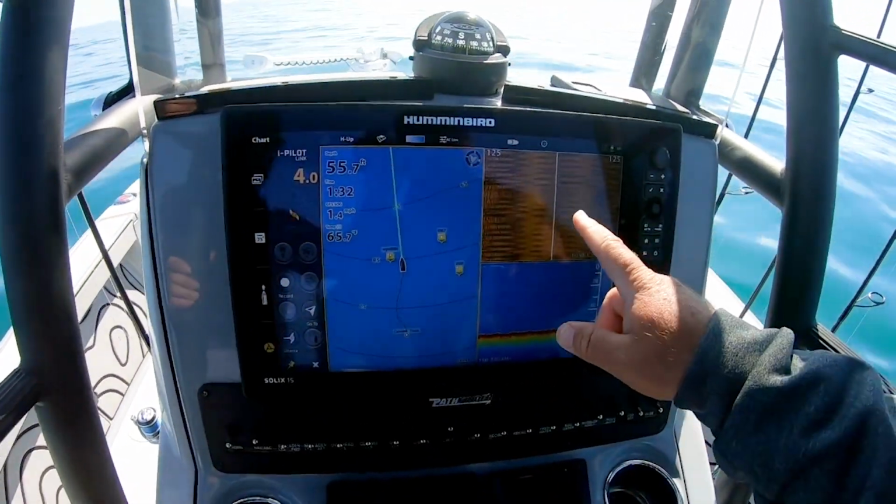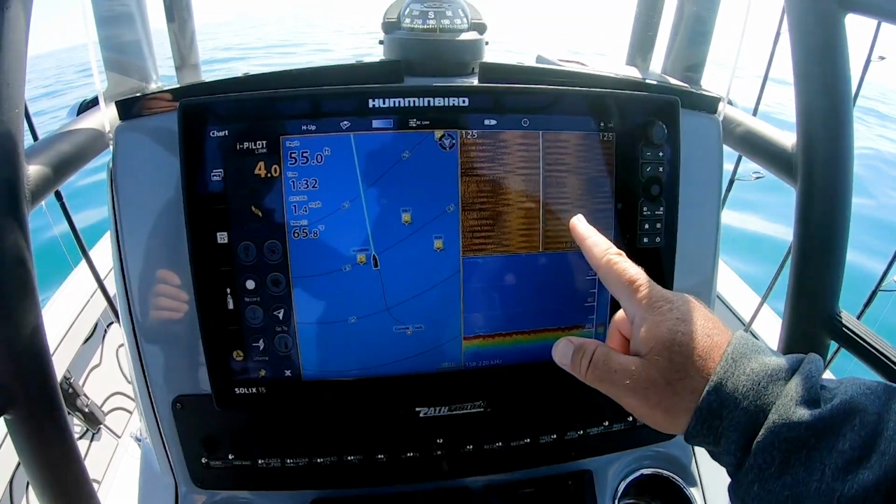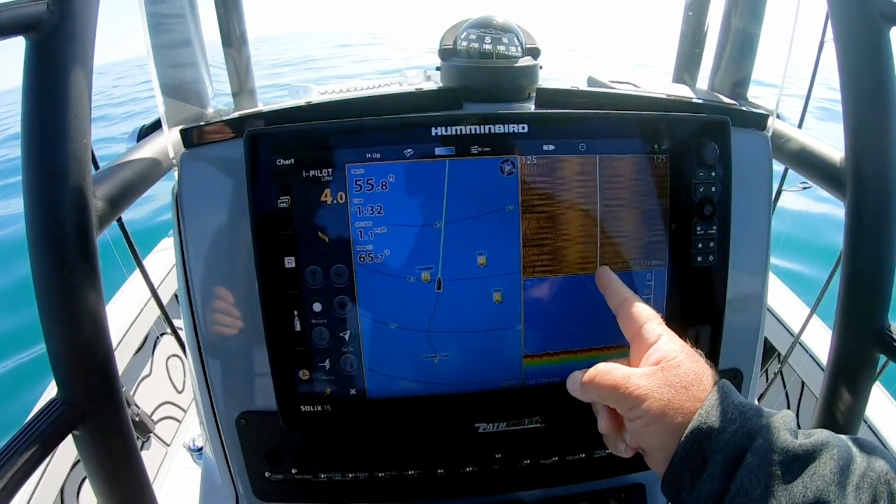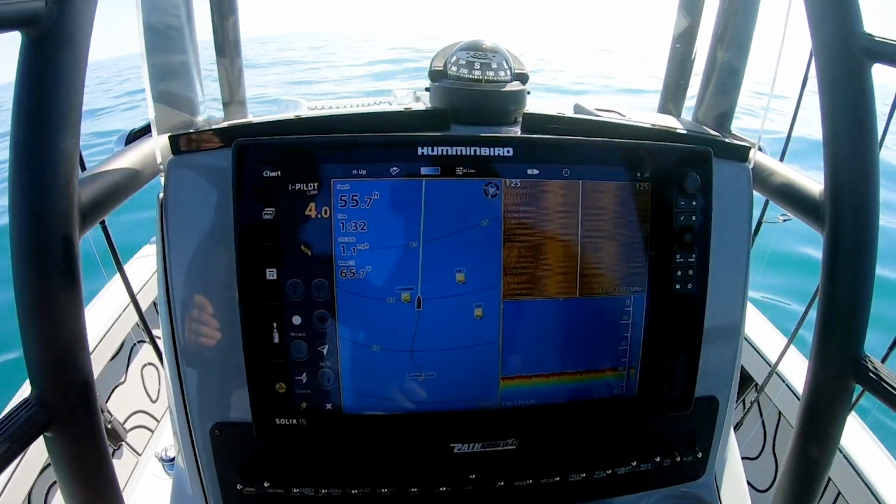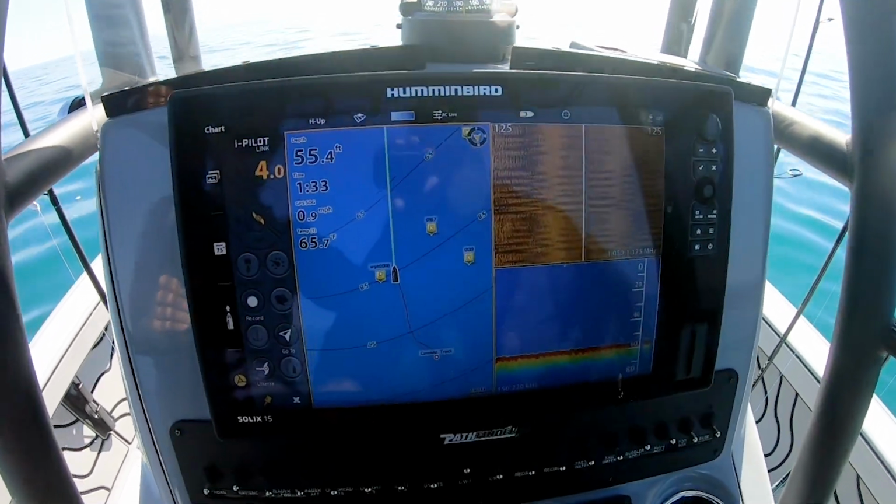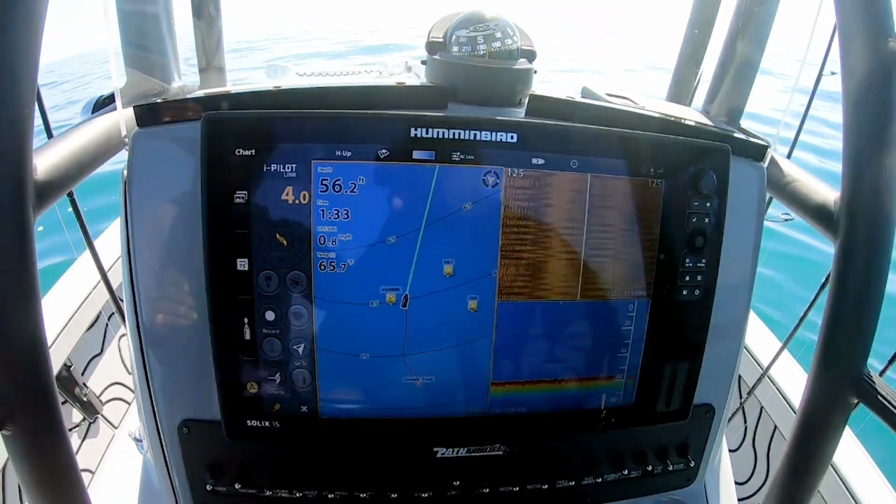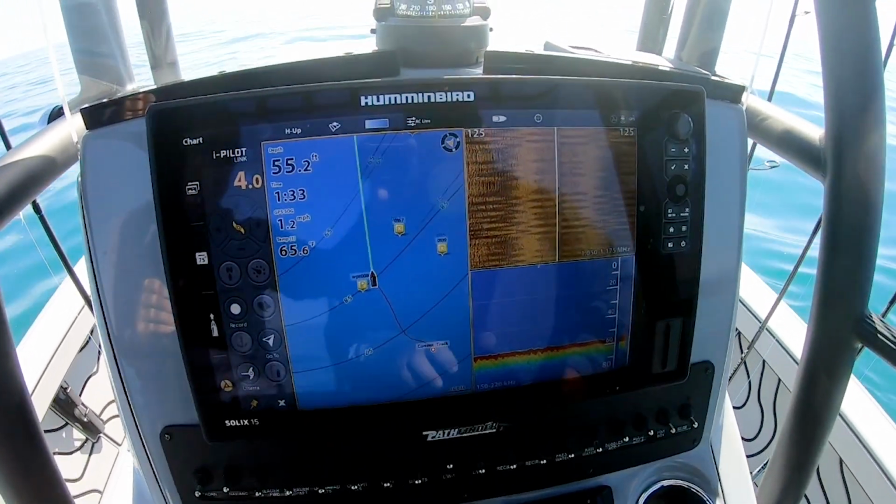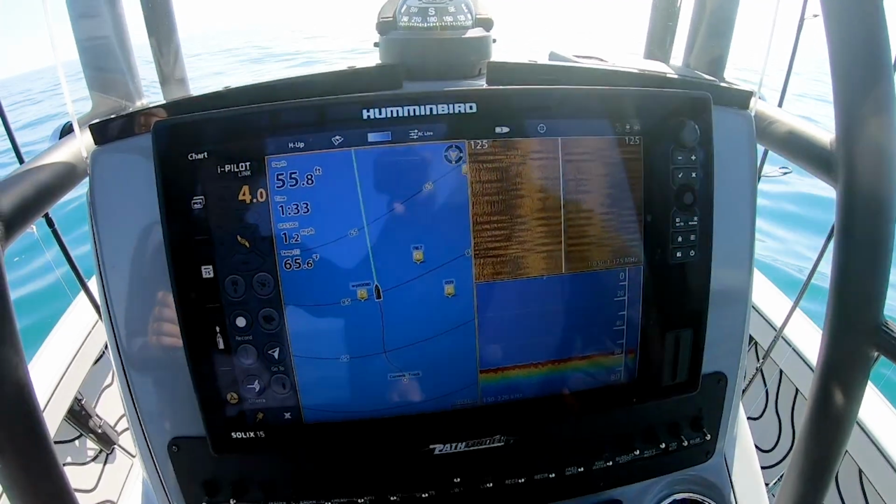You'll notice on my side imaging, I've taken contour mode off because I actually want to see where that crack and ledge goes right underneath the boat. The center line is the boat. So I'm just going to creep up here, kind of show you my program, how I go over the edge, make sure that I'm on the upside tide of it, and then I'll put the trolling motor down, and basically we're going to be dropping baits right into the crack.